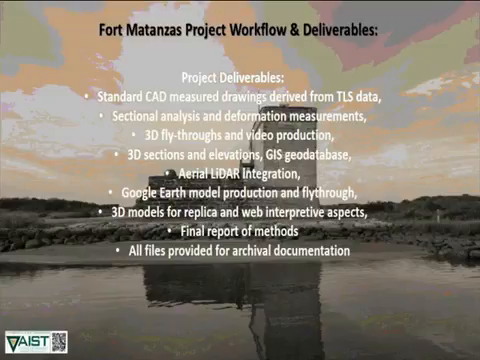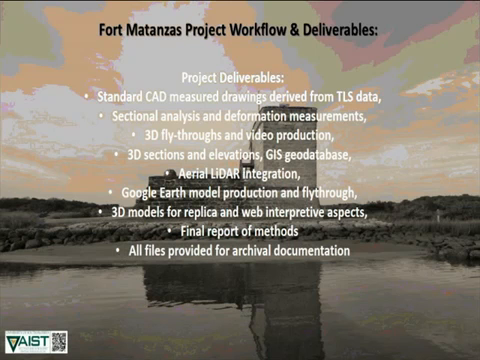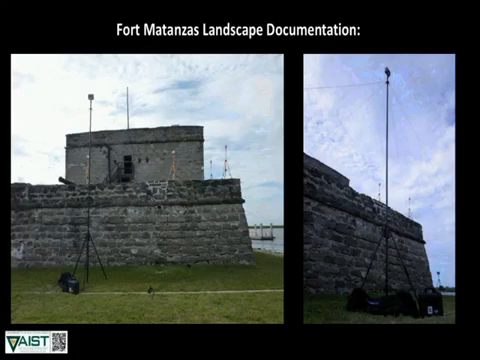For the park management aspects, standard CAD measured drawings are important. For this particular project, they had HABS-level drawings that were done historically, so including a lot of that legacy data in our information is also very important. And things like 3D fly-throughs, 3D sections and elevations, airborne LiDAR integration, Google Earth model production customized for them, 3D models for replicas and web interpretive aspects, as well as a final report running through all of these things. All of these things are coming from the same sets of data that we're collecting.